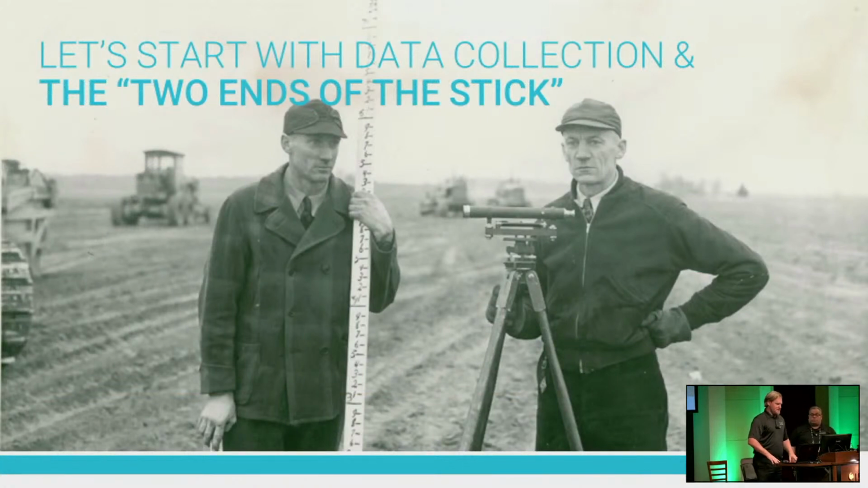So I'll push us back to John, and we're gonna go through some data collection and what we call the two ends of the stick. Originally we had the smart end and the other end, but HR made us say the two ends of the stick. So I'll let John take it over here.